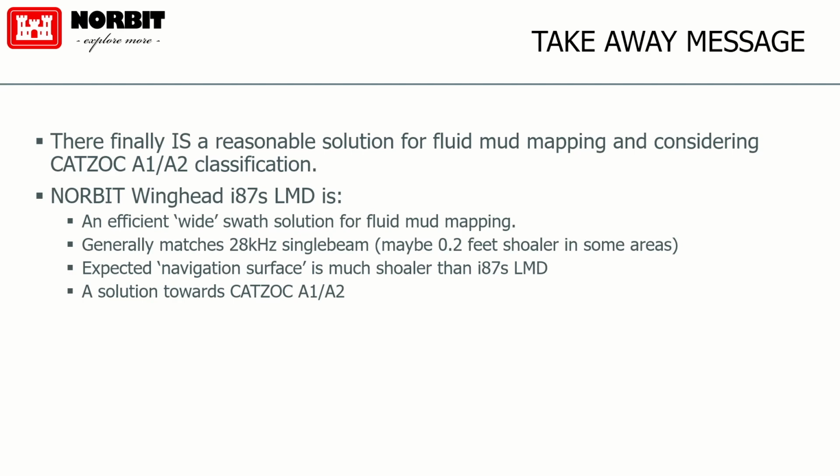Define reasonable in dollars. What is the cost of a ship running aground or losing control? You are correct. Thank you. It's less than that.